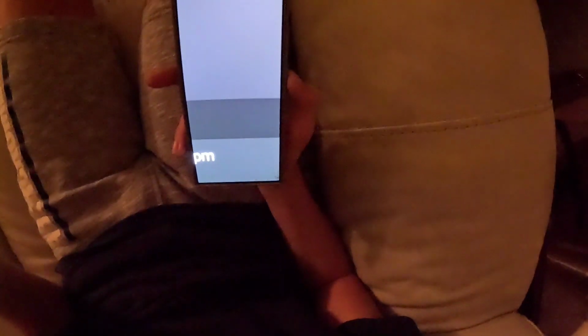So I'm gonna call that quit. Oh, also, if you can see, I cracked the screen a little. I'm getting the S25 when it comes out, so I'm not gonna pay $400 for a new screen. Yeah, peace.